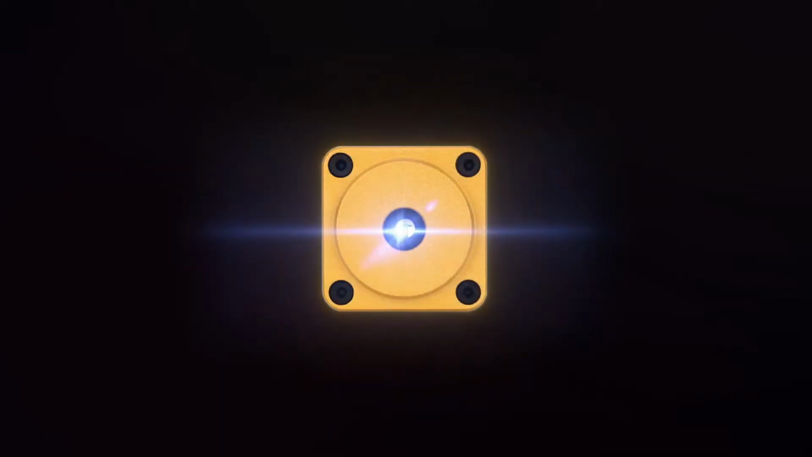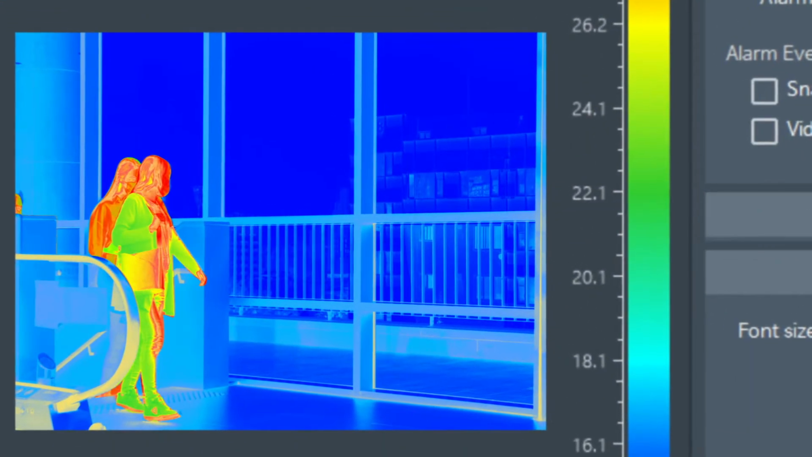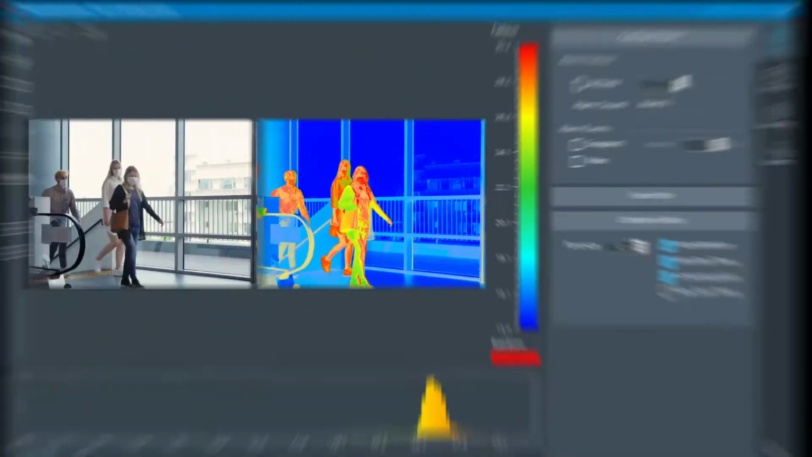COVID-19 fever screening system, Thermoeye. Thermoeye with face detection and screening technology very accurately measures the temperature of a person and identifies infected people.